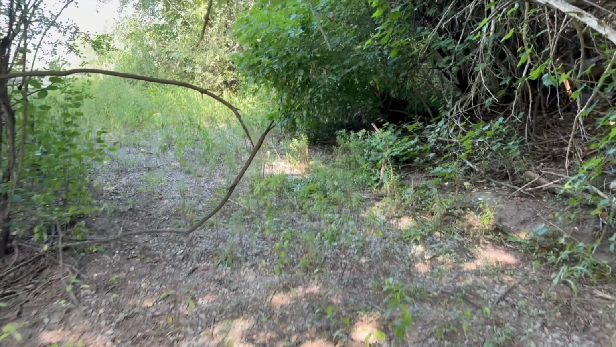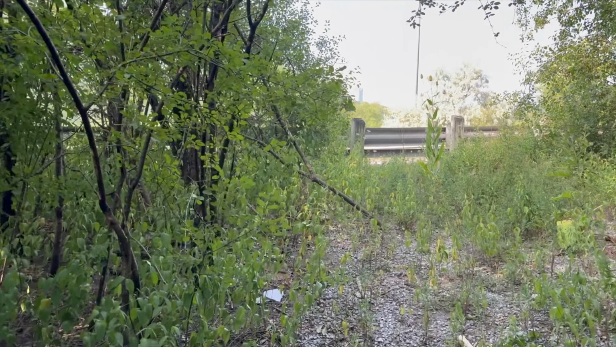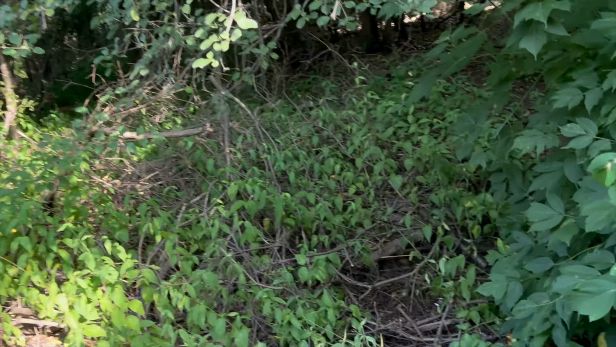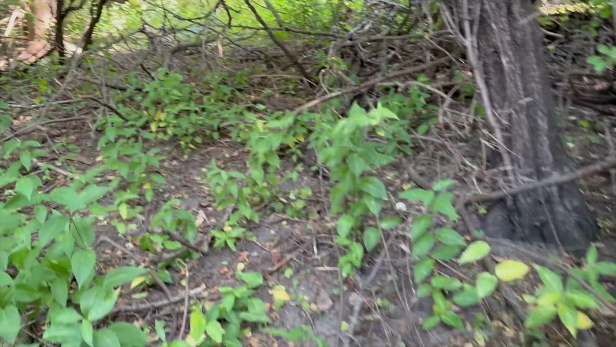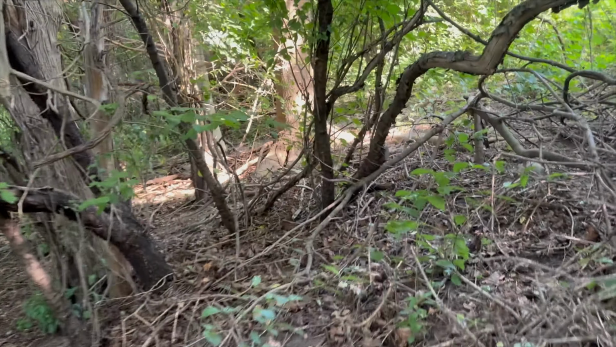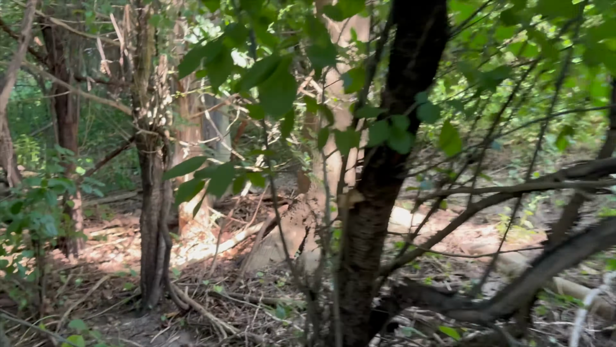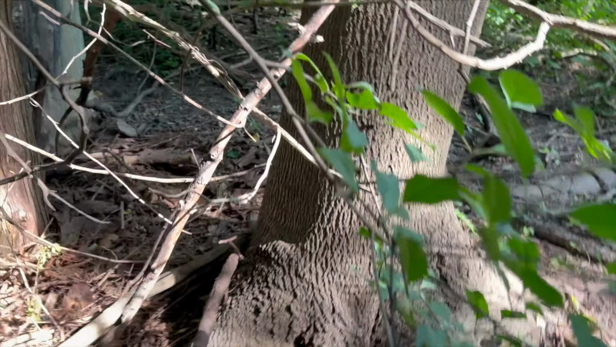So now we get to do the difficult one. We're going to walk towards the barrier, but then we're going to turn off up into the path, and this is where it gets quite gnarly. I've almost lost my eye in here twice now. There's lots of things sticking out everywhere and trip hazards, and last week I managed to cut my forehead coming through here, so let's try not to do that again. Okay, now we have to go right.